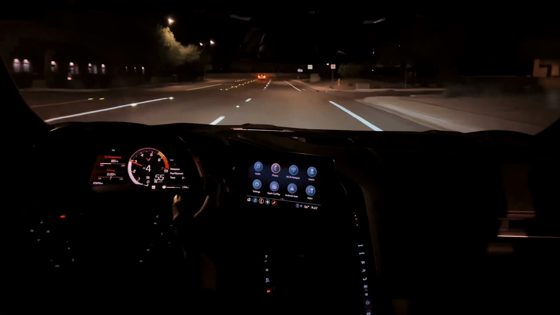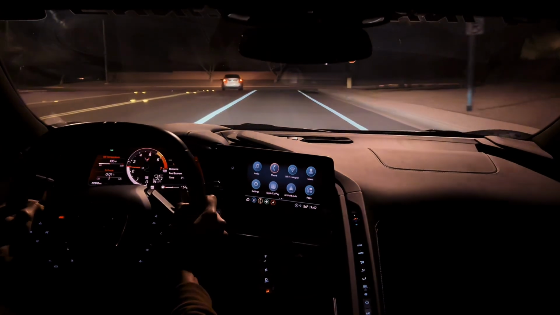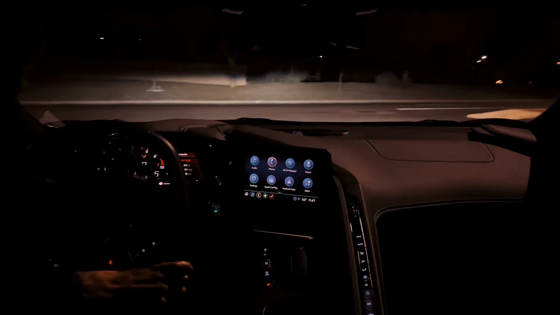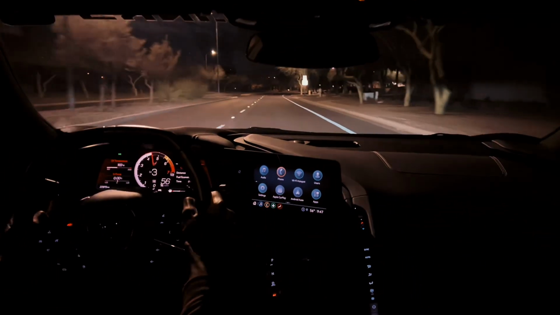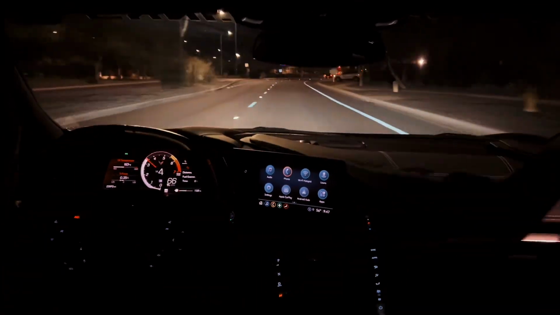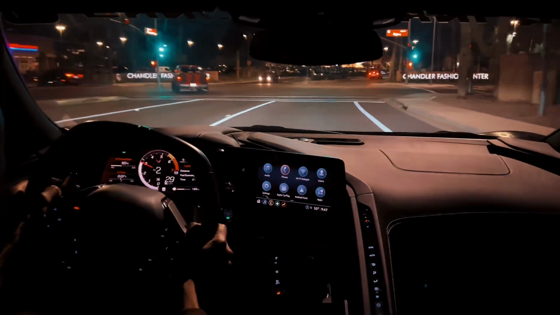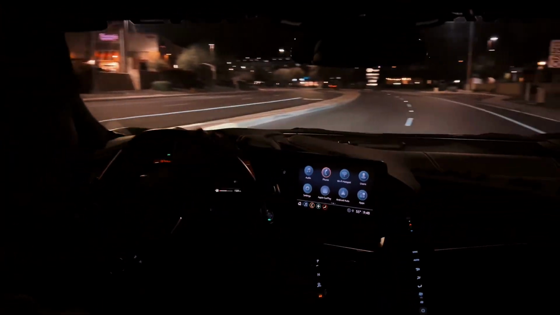Centered on the ground. That's not like terrifying, you know? I don't feel like the car's gonna spin out from under you. You're just planted so firmly on the ground. Ooh, that was lovely. I love those little grumbles you get when you downshift.